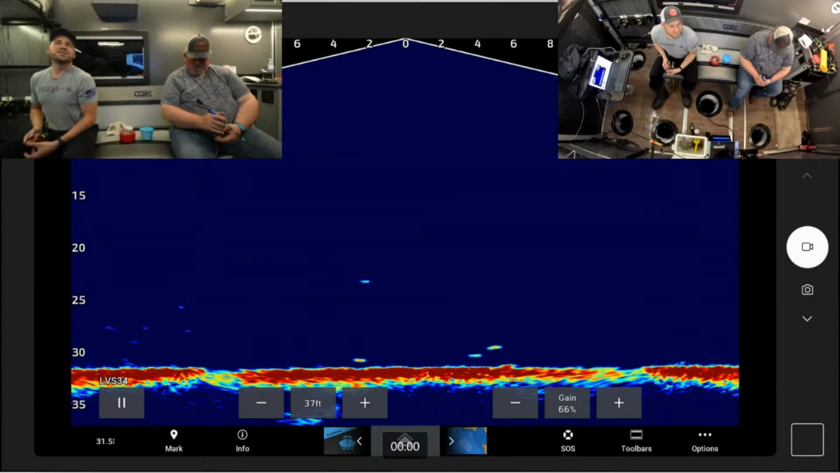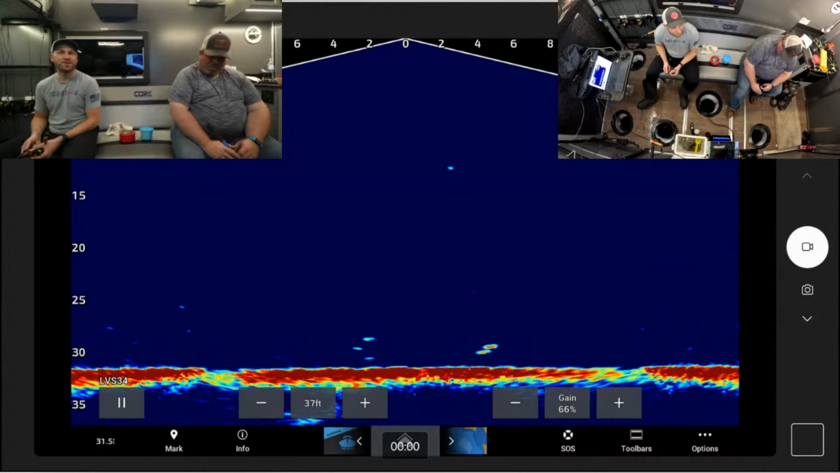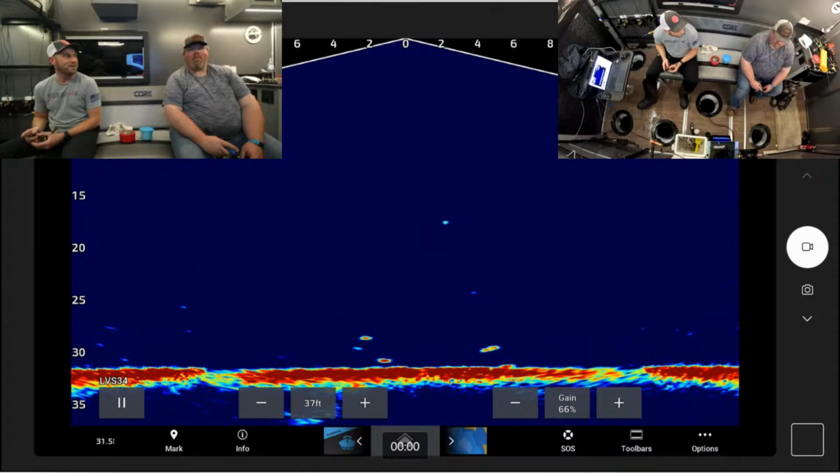I'll take you musky fishing anytime, Alex. Big Nick. Dude, that would be nice. See, I'm not a fan of open water musky fishing, though. Not that I've ever done it, but the concept of nonstop casting just sounds painful. It doesn't sound fun. Musky through the ice would be a dream.